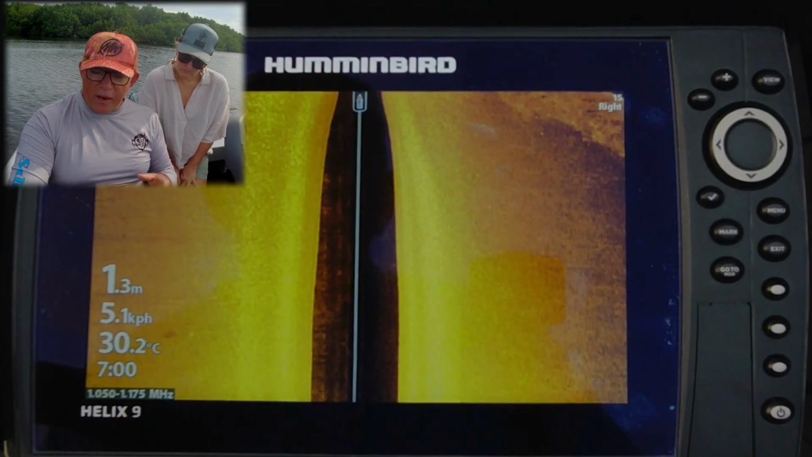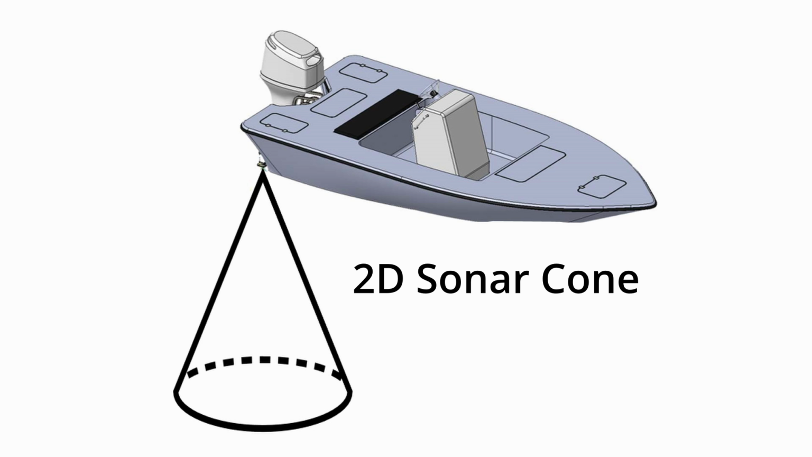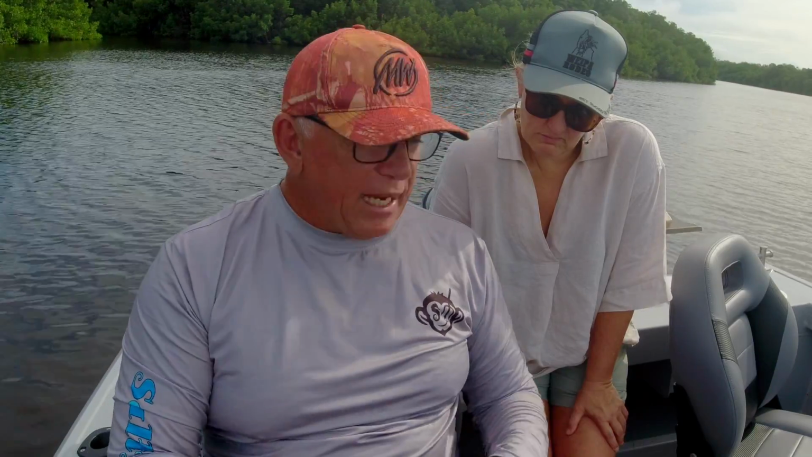Now on the screen I have side scan. Side scan is also just reading a straight line out from the side of the boat. So we have a big cone for 2D, we have a razor sharp line looking underneath the boat for down imaging, and we have another razor sharp line looking straight out of the boat for side scan. So very different types of images and very different uses as well.